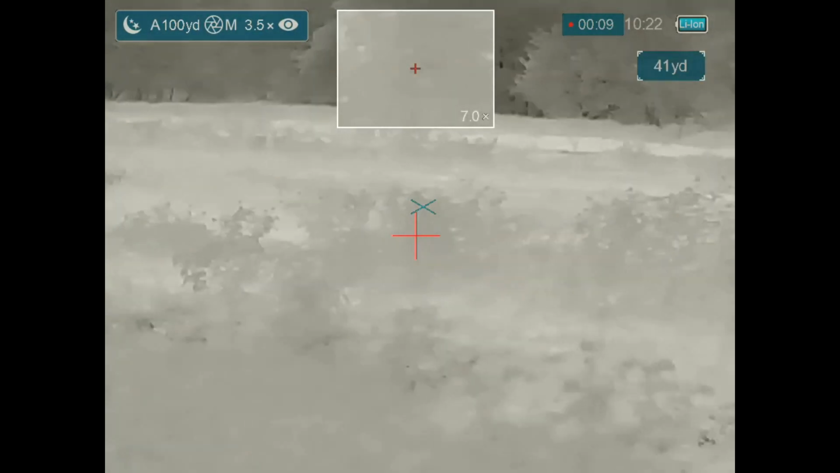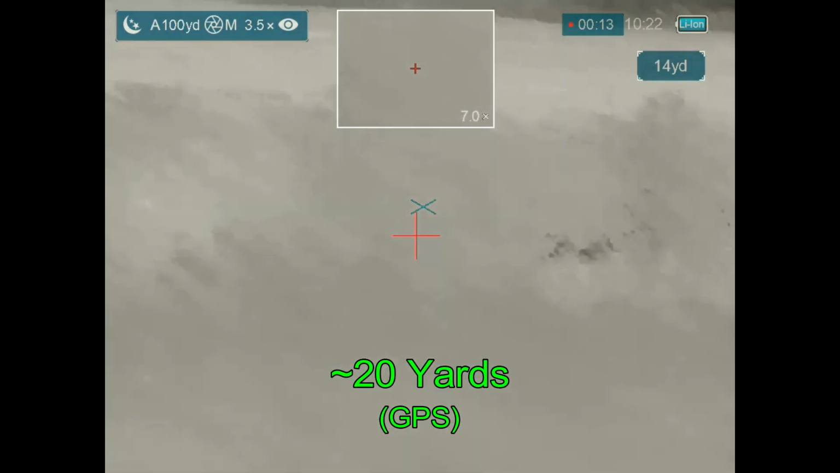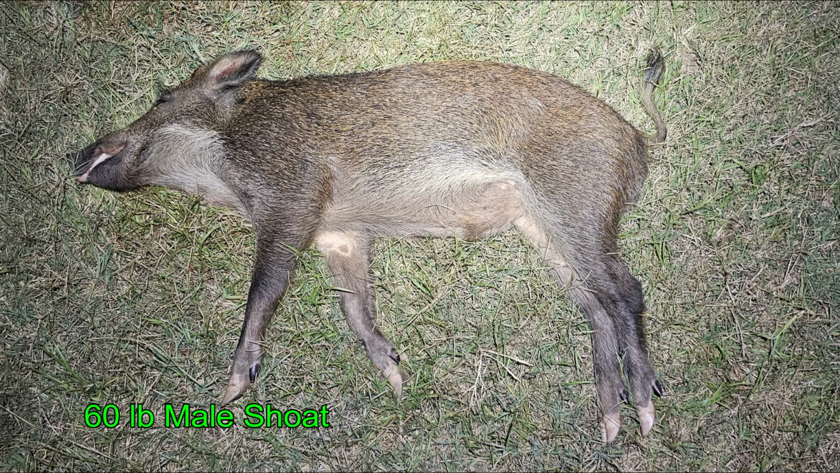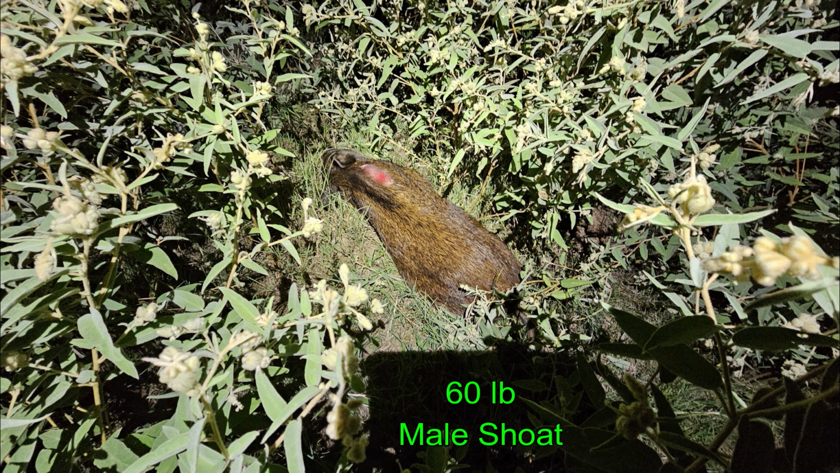Hit again. Back on. And hit one more time, and finally collapses. Ben's opener turned out to be a 60-pound male shote. My opener ran away, and the jointly shot hog also turned out to be a 60-pound male shote.